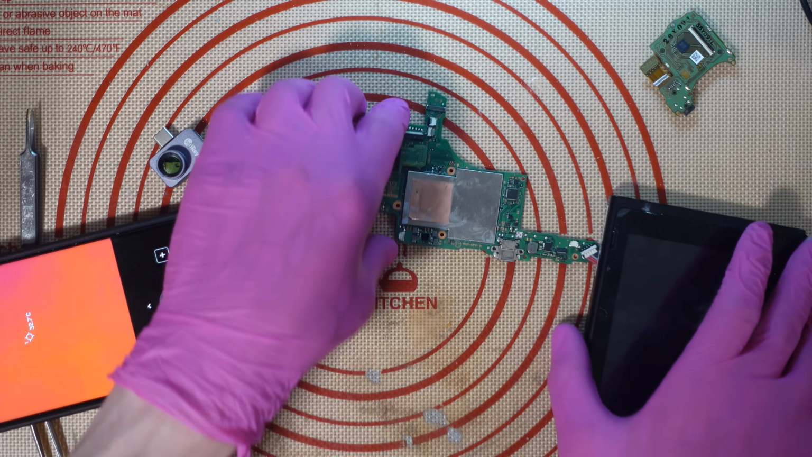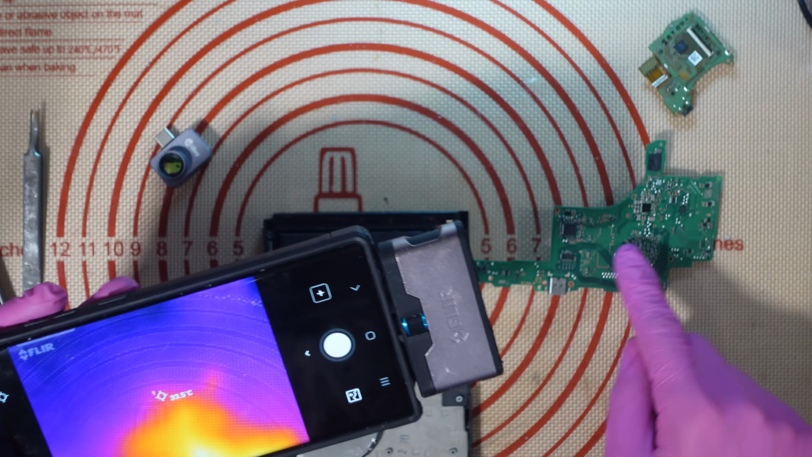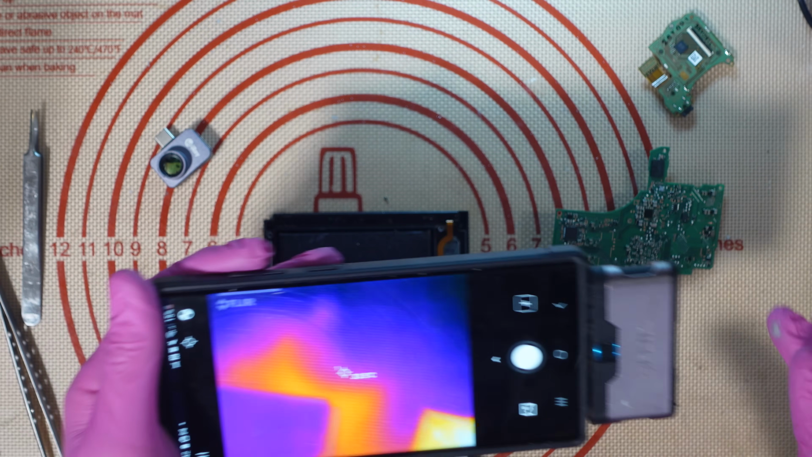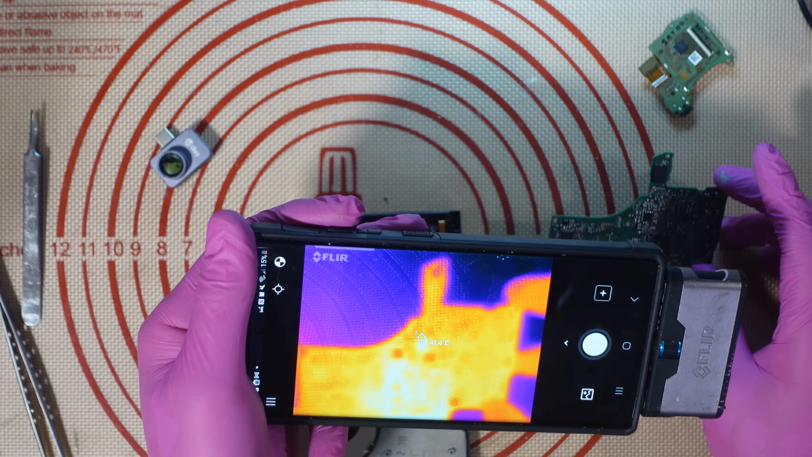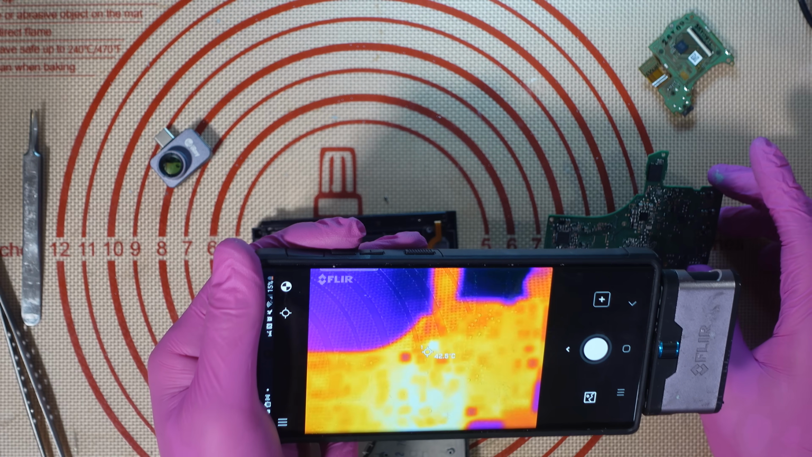Let's just have a look at the back. There's lots of small components on the back of the board. So you've got all of these decoupling caps, you've got some capacitors here, filter caps and things like that, inductors. And if, for example, I had a short on one of the capacitors, I'm not going to be able to pinpoint the exact capacitor.